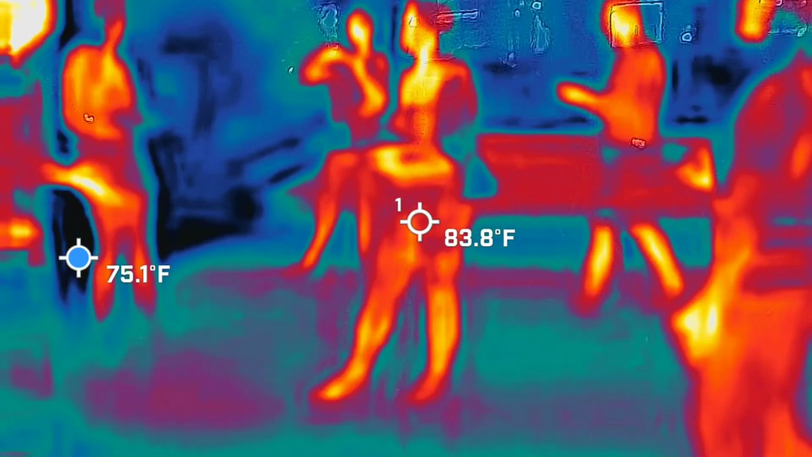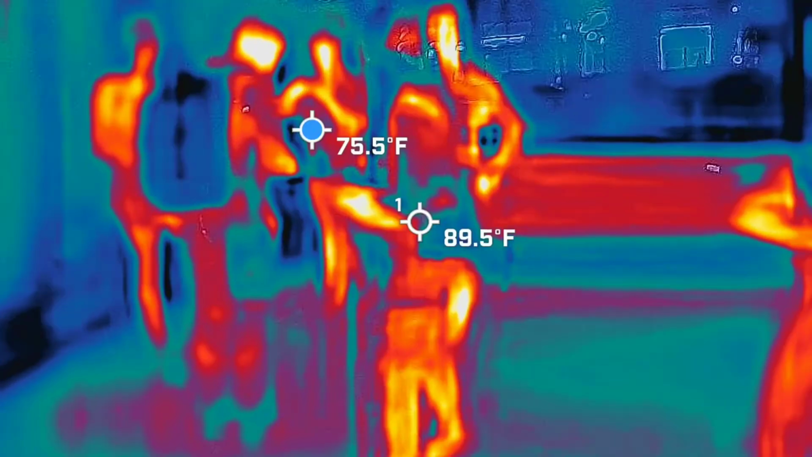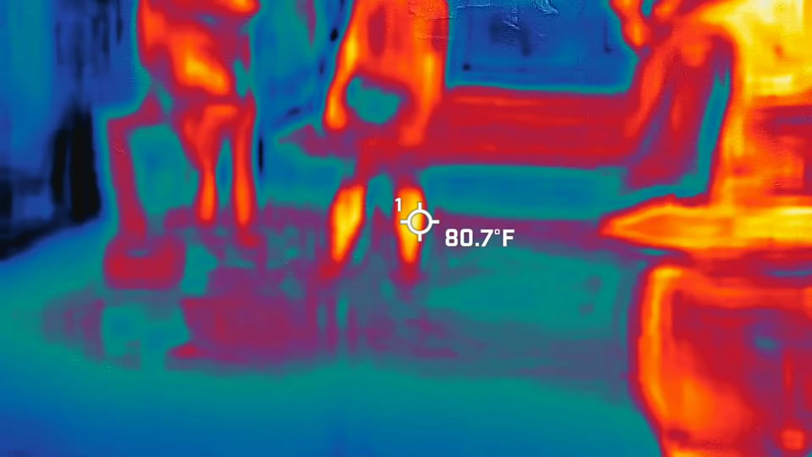The hope here is that we're going to hopefully get... I'll put it under. See any cold spots? Everything is bringing better.